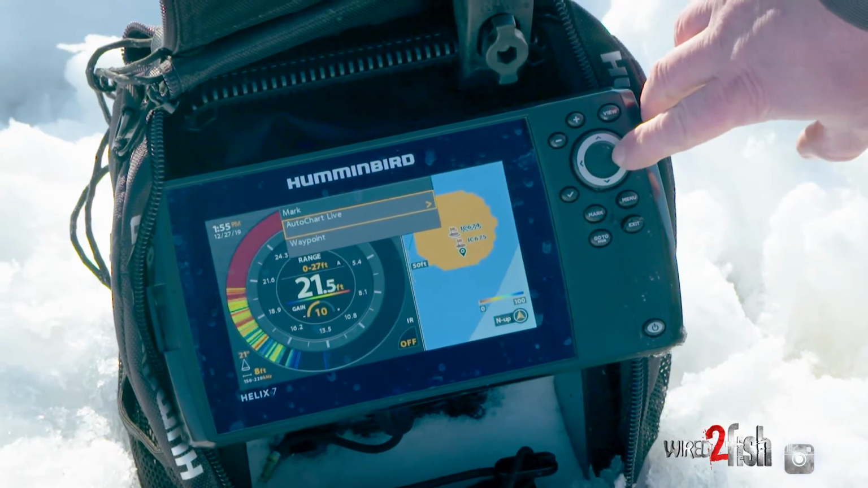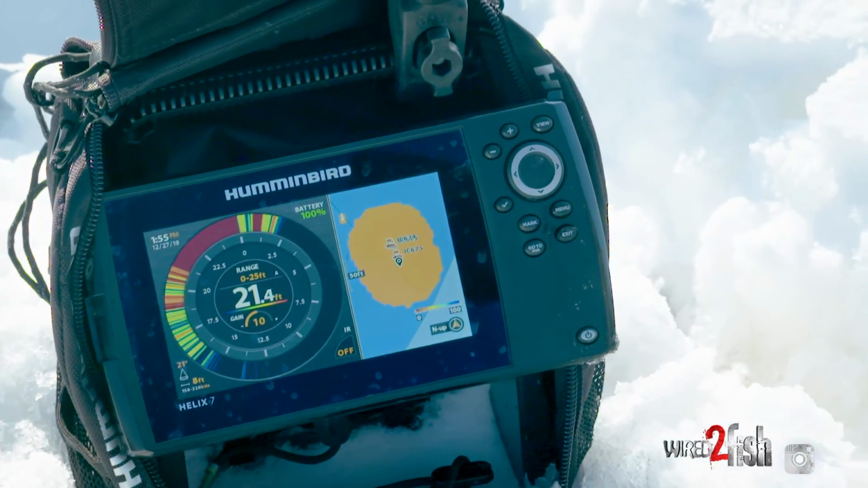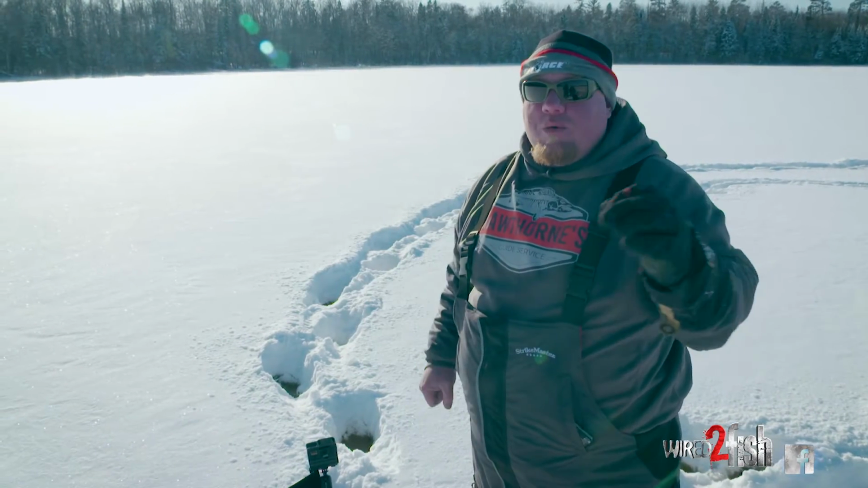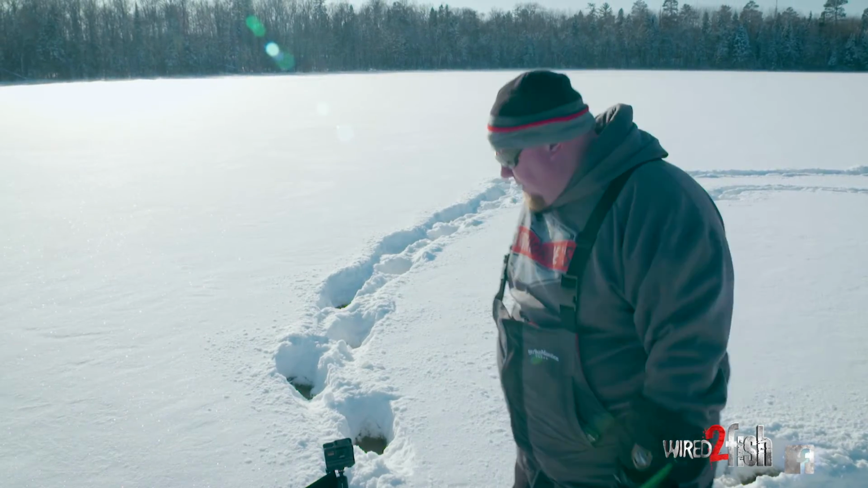Hit mark, AutoChart, recorded it, you see that? My map just expanded right there. After I get through this, I'm gonna have literally a nice 25-yard area with my own personal map, whether that shows me a rock pile, a flat, a weed bed, or whatever. It's mine and mine only.